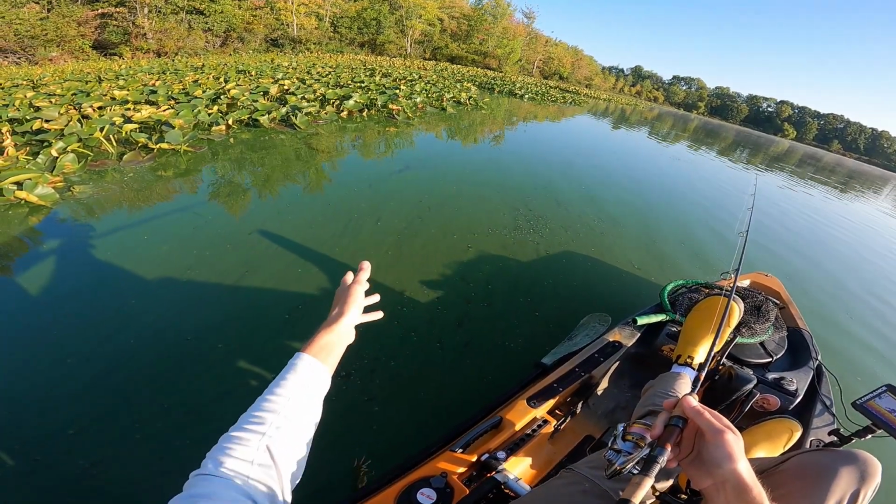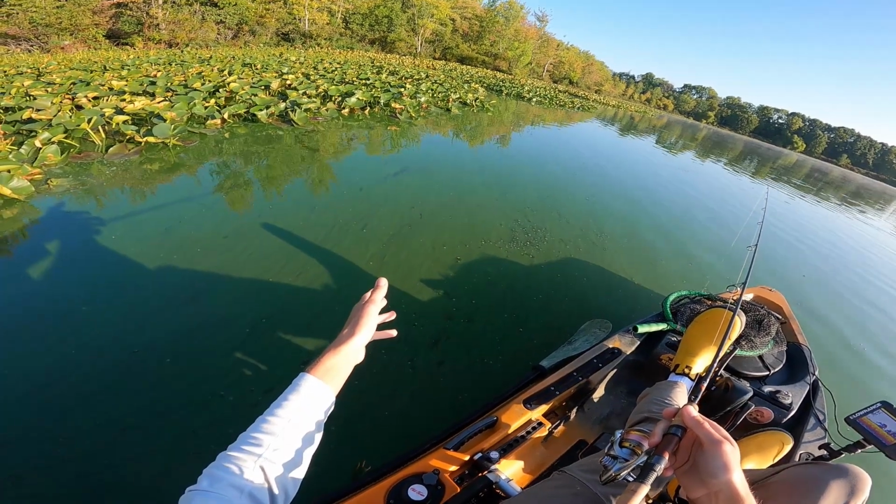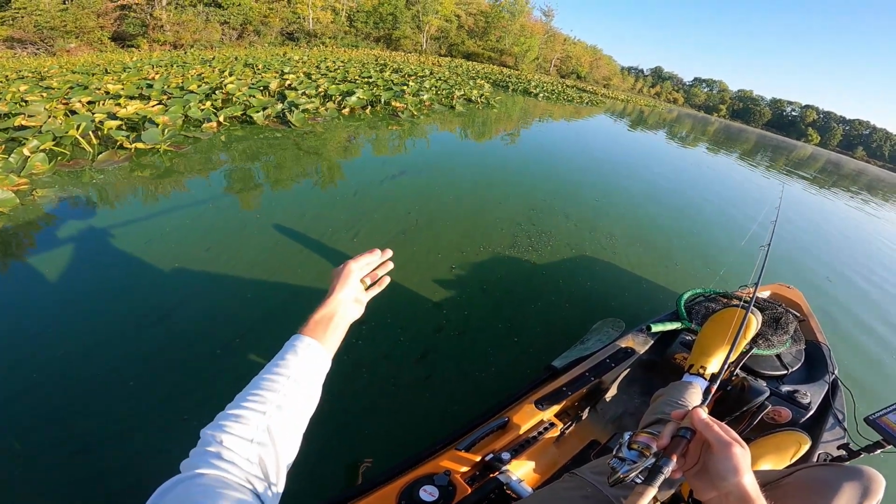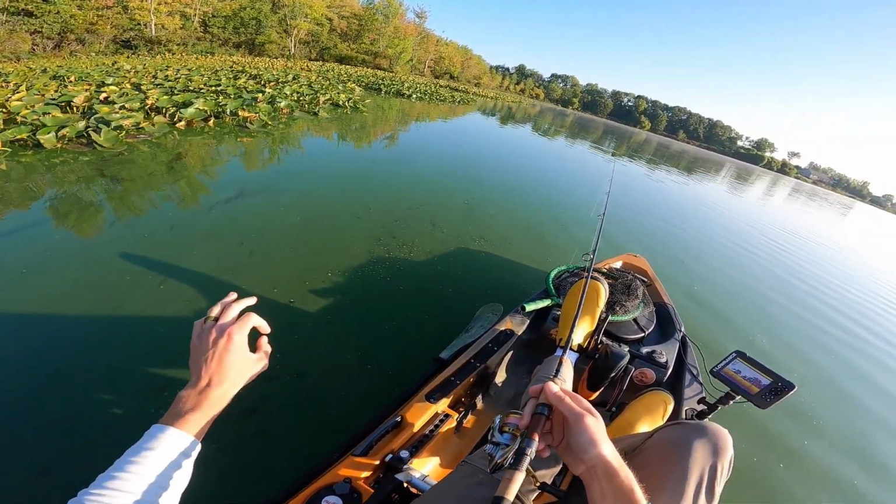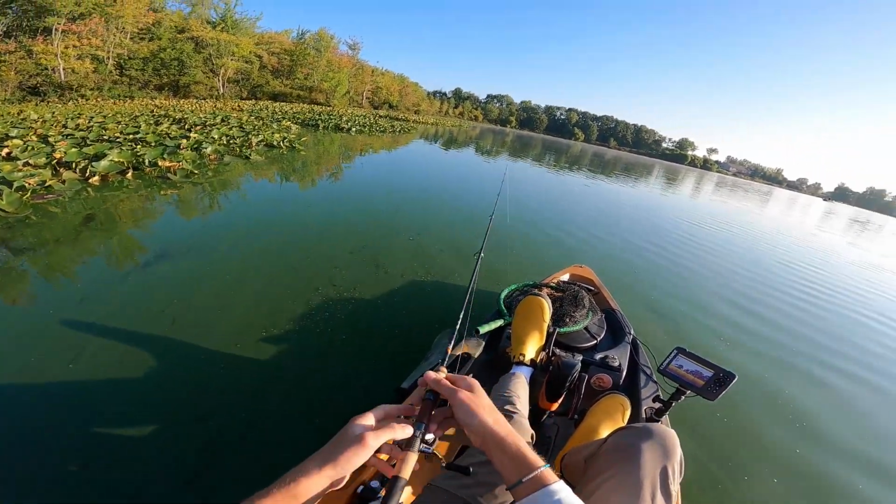So now you can actually see what I'm talking about when I'm saying this green film in the shallows. I mean, look at this. It literally looks like an oil-based paint on the top of the surface. It is so gross, and it is just everywhere.